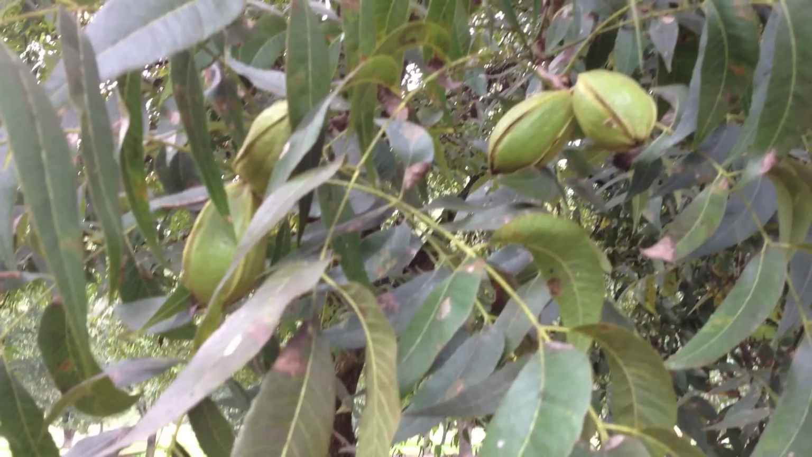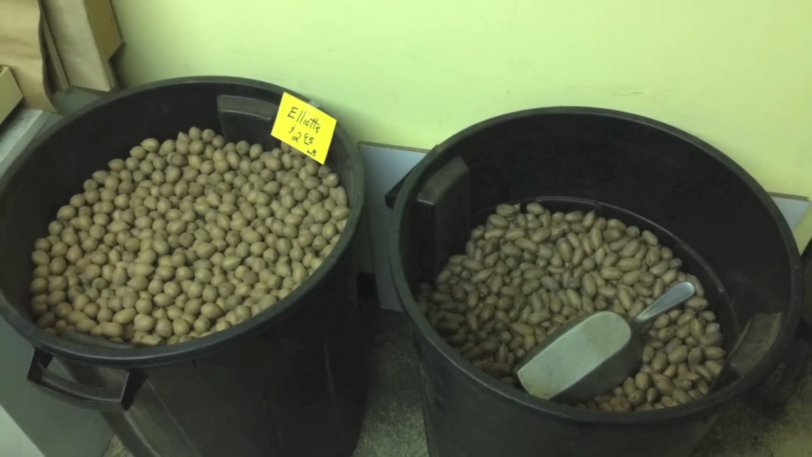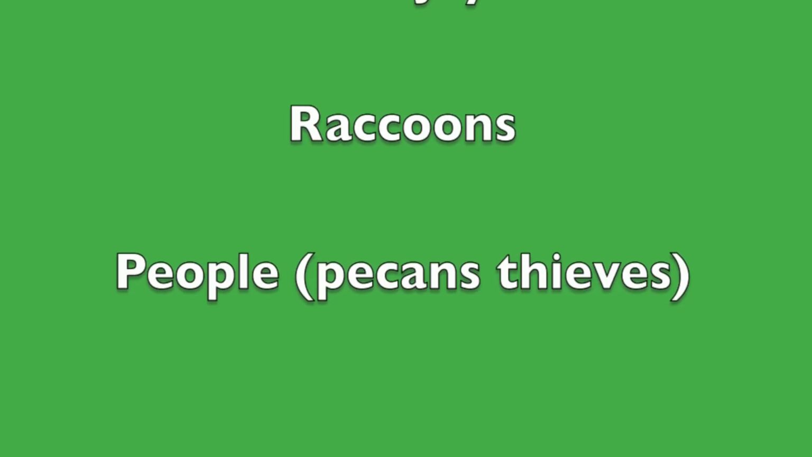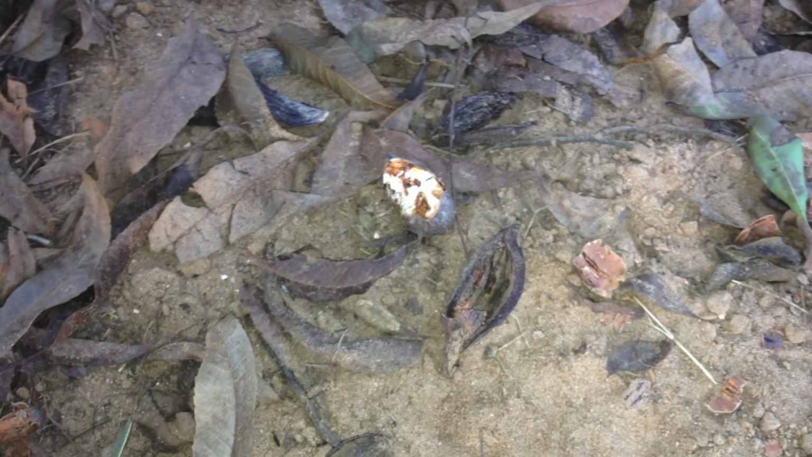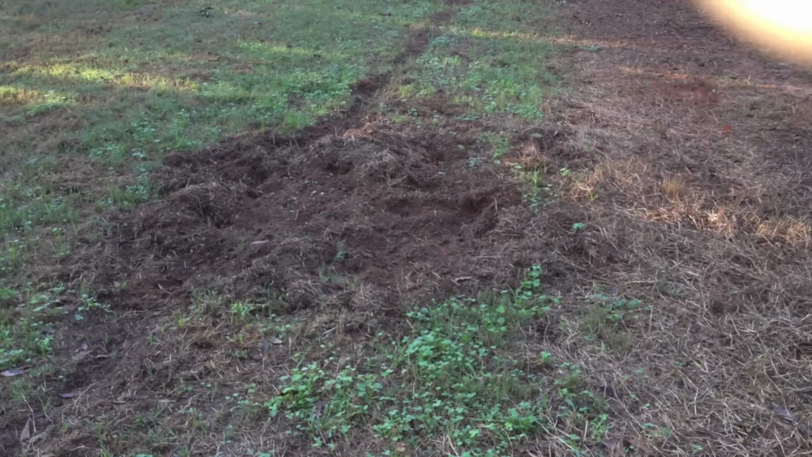There's an army of millions that would prefer your pecans never made it from this stage to this stage. Here's a list of some of their ranks. Just prior to shaking the pecan trees, they'll fall naturally, and in my buddy's grove, they get torn up by the critters. This is what the ground looks like before we can get there and harvest. Everywhere you walk, it's like this.